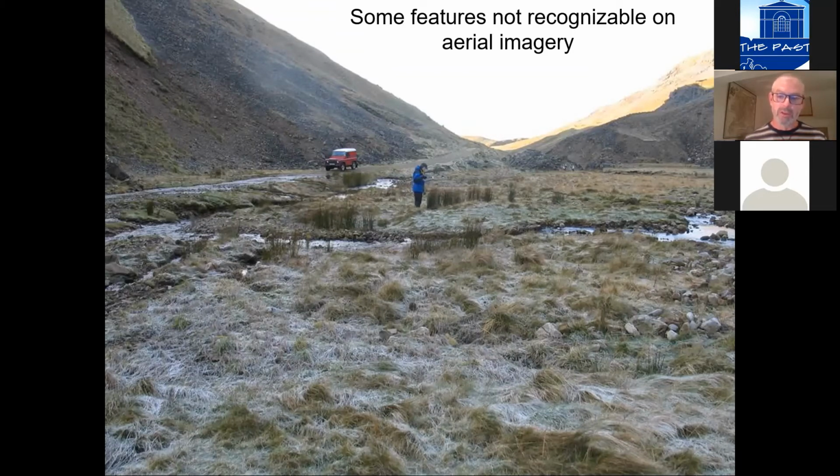We found that a lot of the things we were encountering in the field that hadn't been spotted during the desk-based transcription were actually visible on the aerial photograph, but only once you knew they were there. In other words, you took the aerial photograph with you and had an accurate survey available, but you only found the interesting things by looking on the ground itself. You could then mark them up pretty accurately on the aerial imagery.